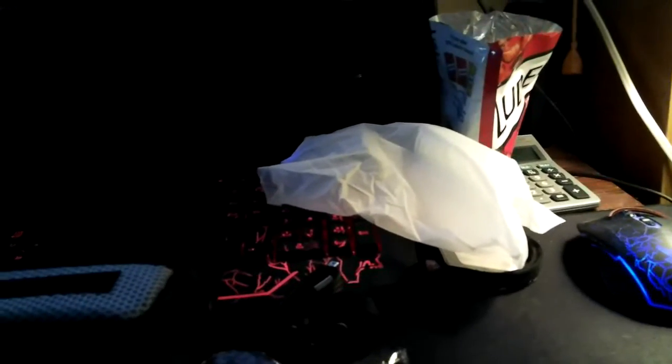We are now on the 4K Wi-Fi full spectrum camcorder, and I want to let you see what it's doing. As you can see, I'm just panning around my computer station here, just letting you see what it does. Now we're on infrared, night vision ghost hunting camera. We're back to normal camera.